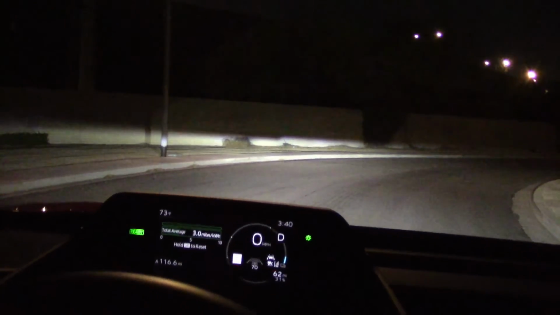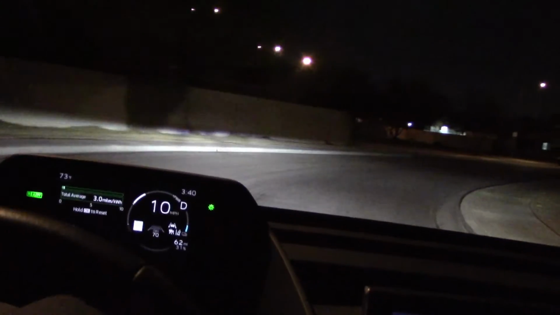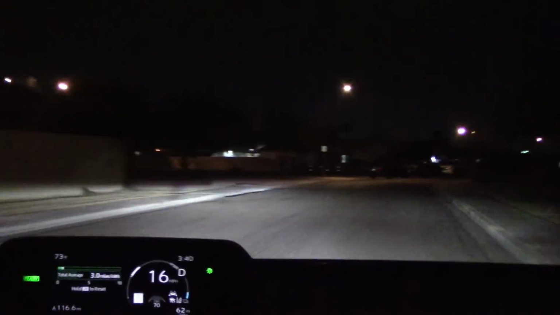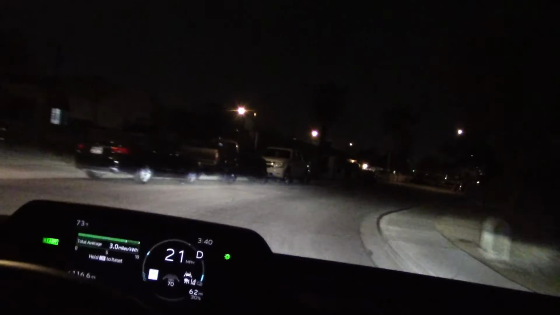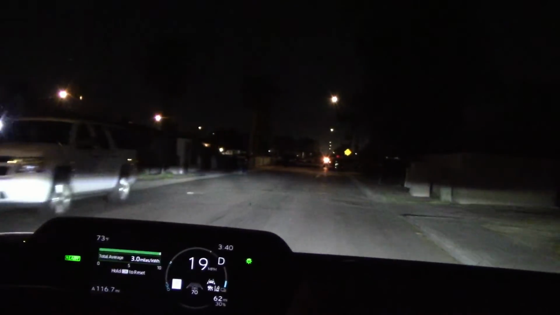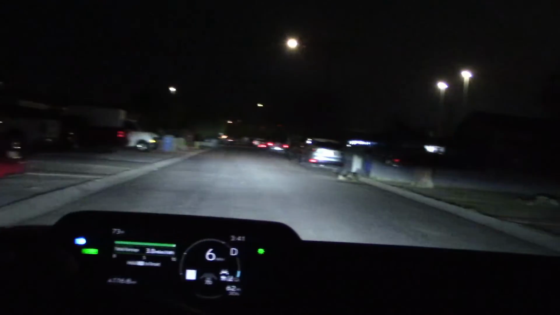Let's get off the freeway, do some dark, dingy street driving. You see how low the lights are on this wall. And with the brights on, of course, no problem lighting up the whole countryside. What do we got here?